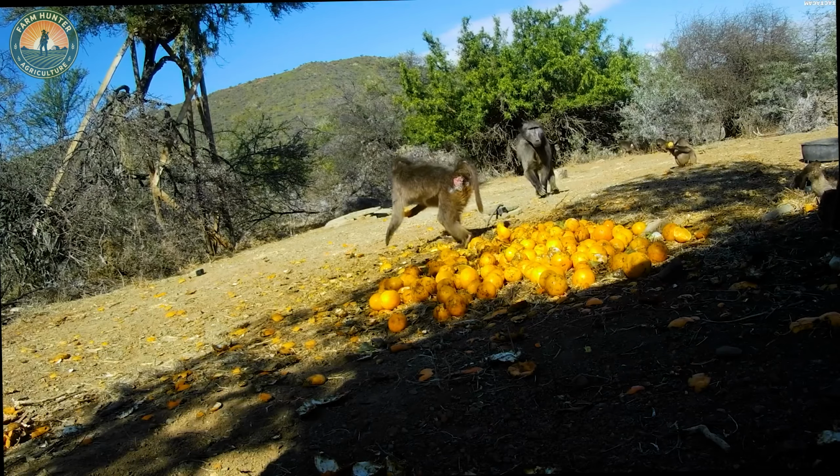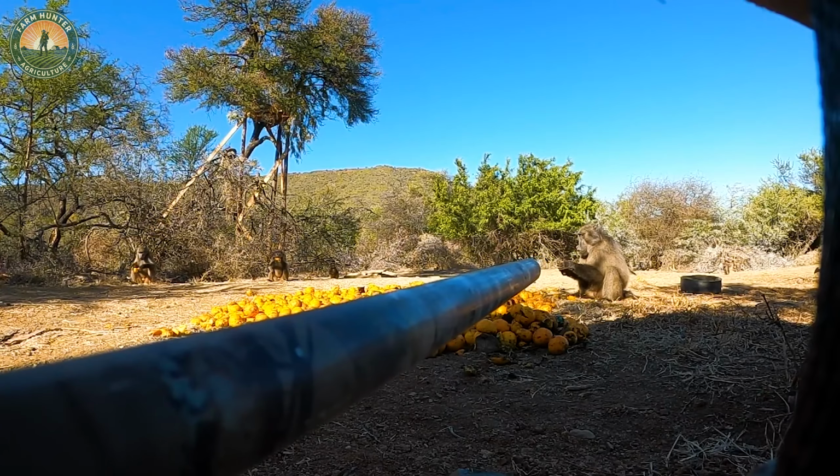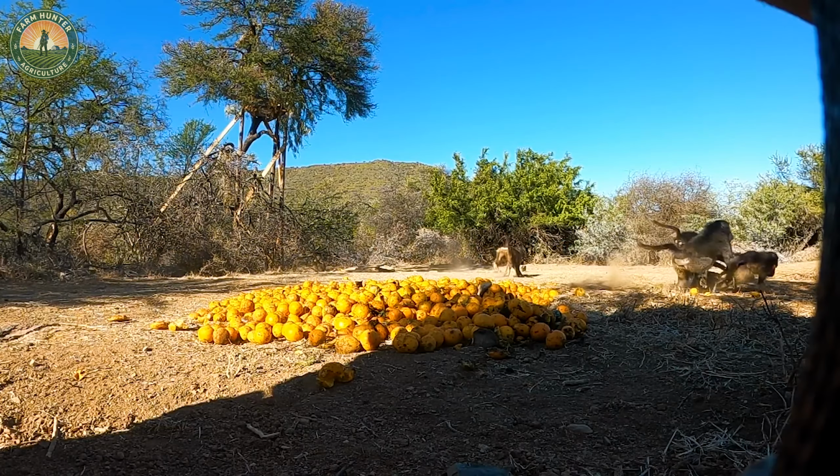However, this method is ethically controversial. While it's the most common approach in Florida, it raises serious concerns about the treatment of wildlife.